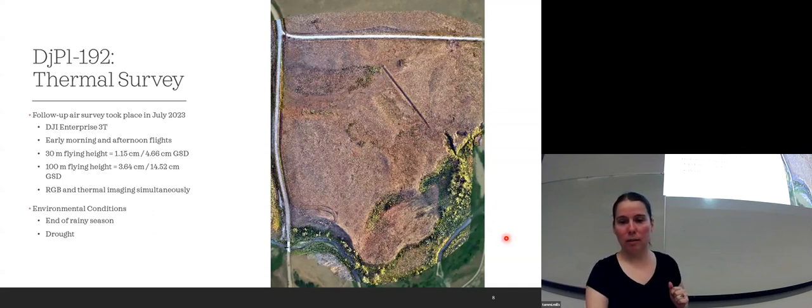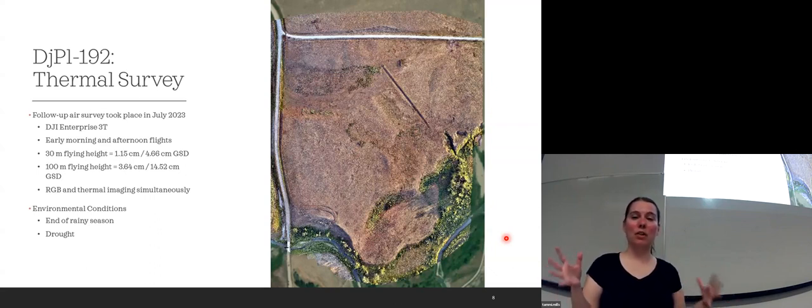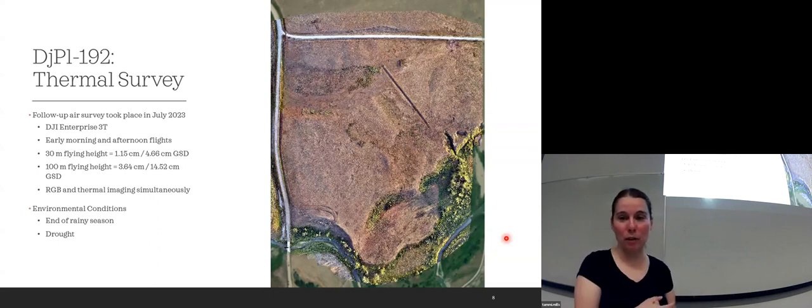The weather was relatively good. It was 10 degrees in the morning and 23 degrees in the afternoon, which will make a good difference for that thermal conversion there and the difference between the morning and the afternoon flights.